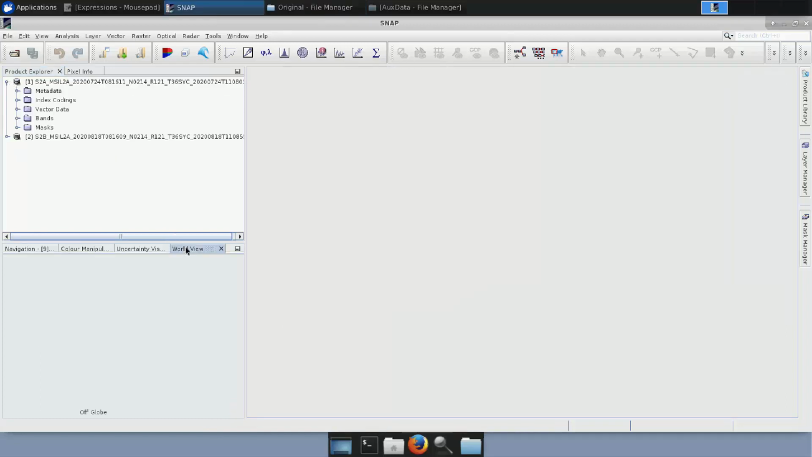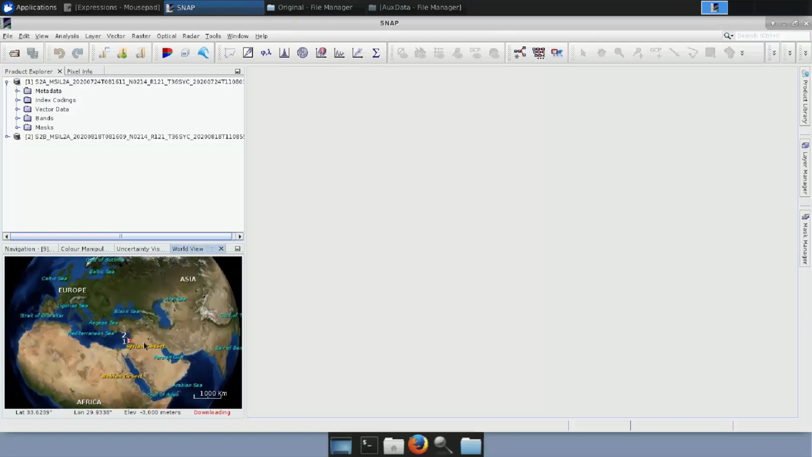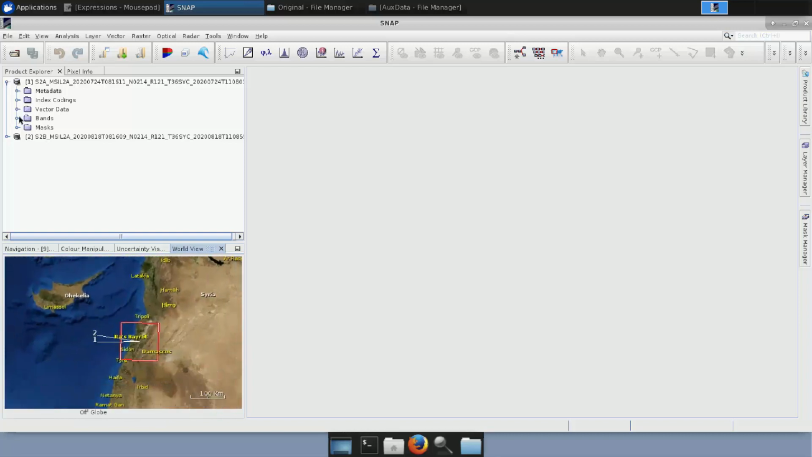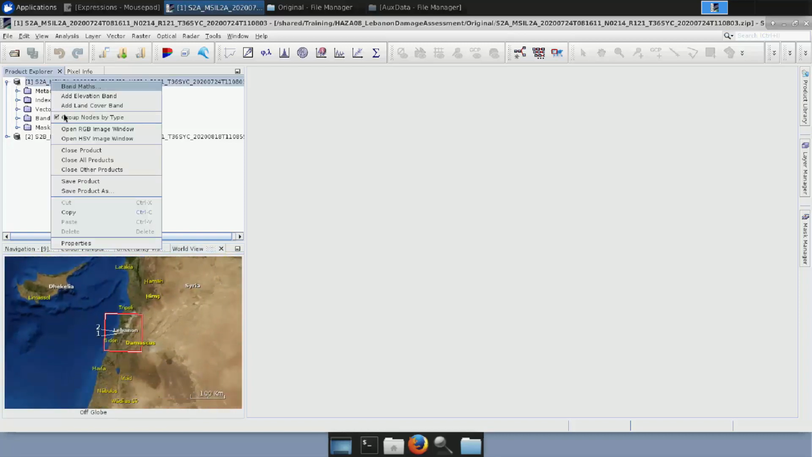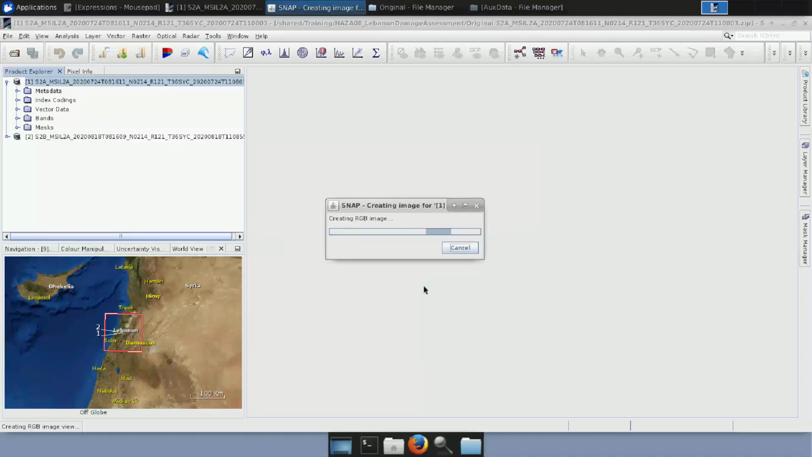Again, we can go here on the world view and we can see where they are located on the globe. We can right click and go to Open RGB image window and select the one with natural colors, which is using the bands 4, 3 and 2. Click OK in order to have it.